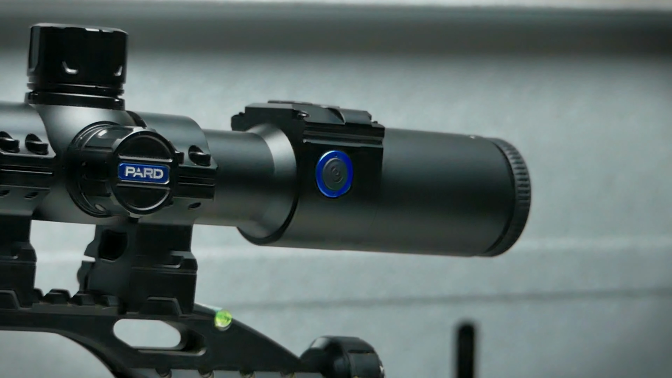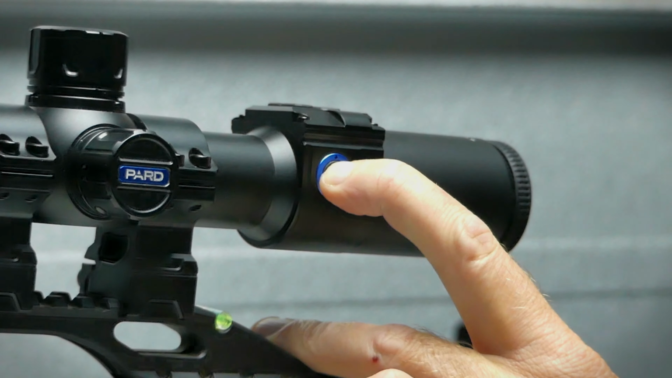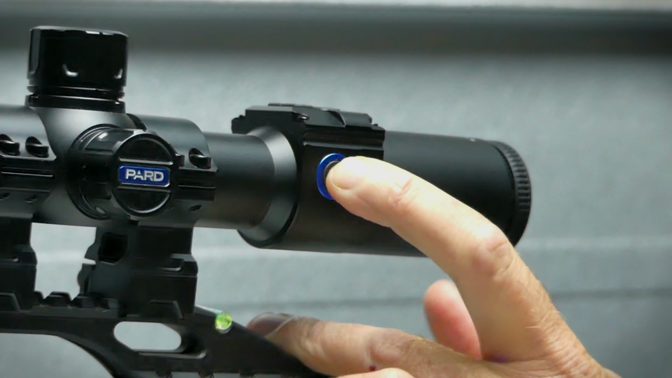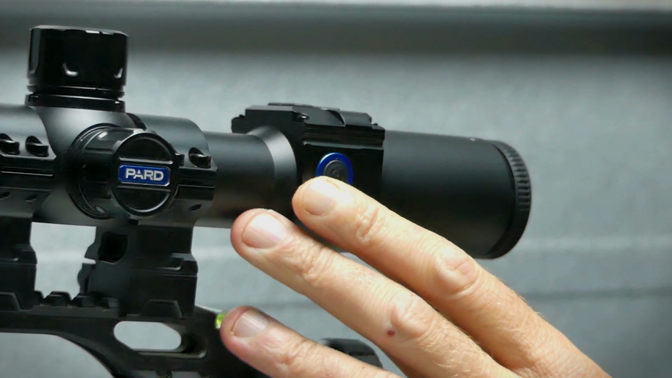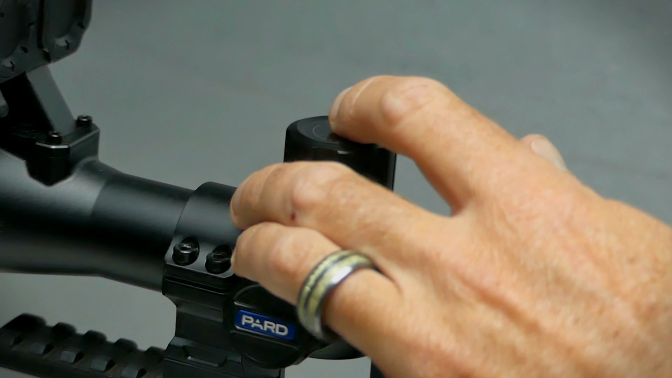To turn the PARD on and off, you've got your button here off to the left side that you hold down for a few seconds, and that's going to boot up the unit, and you're going to do the same to turn it off. To get into the menu, you're going to long press the top cap. The first adjustment here is your ballistic calculator. You can click that again. That's going to open it up.